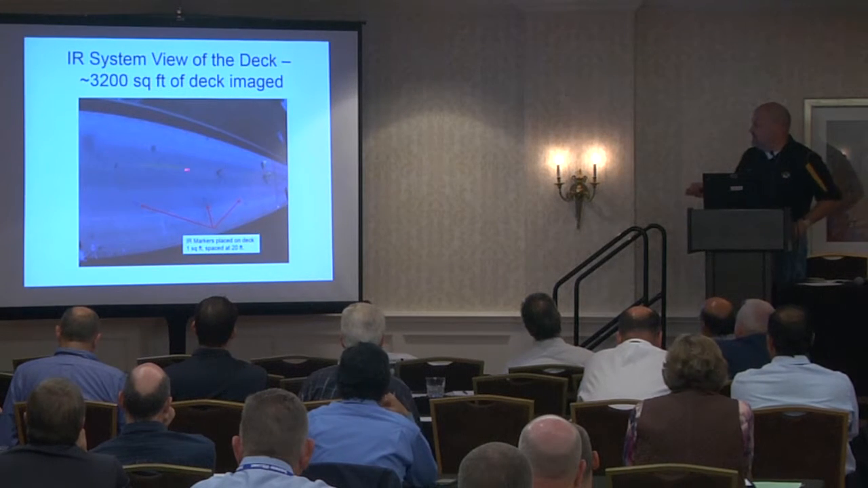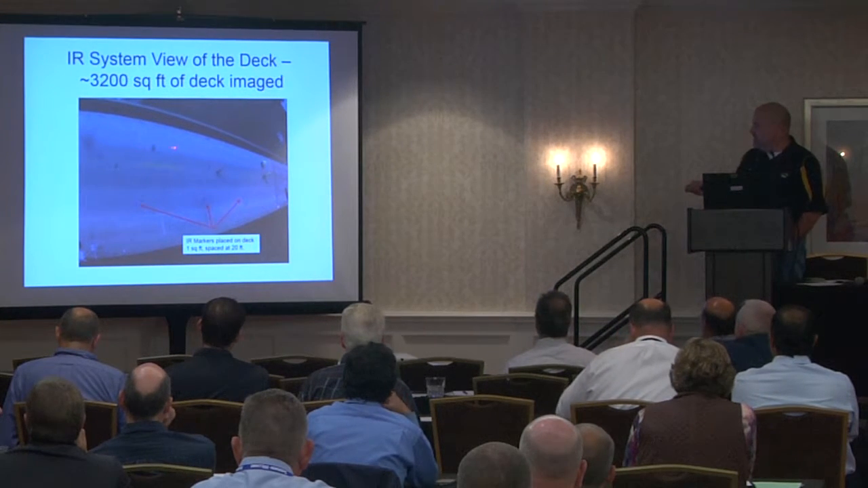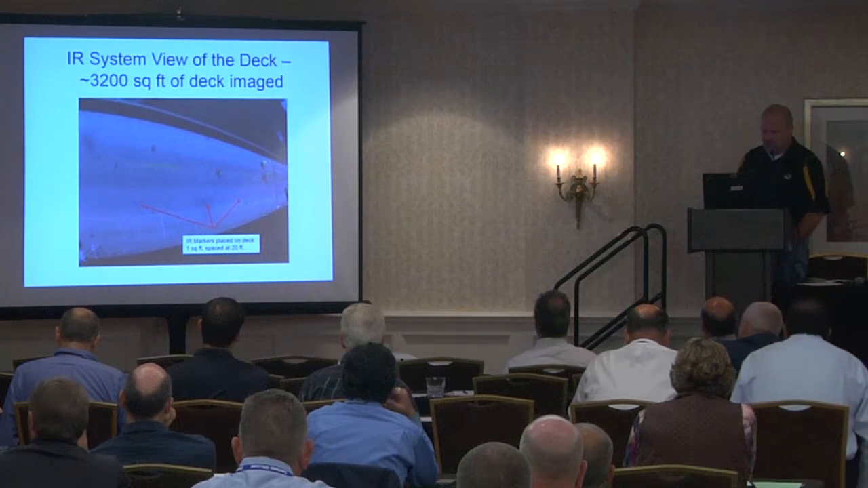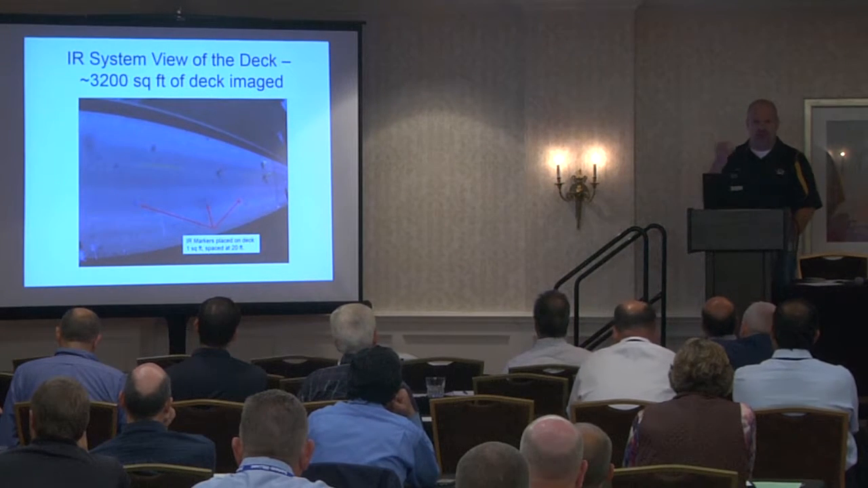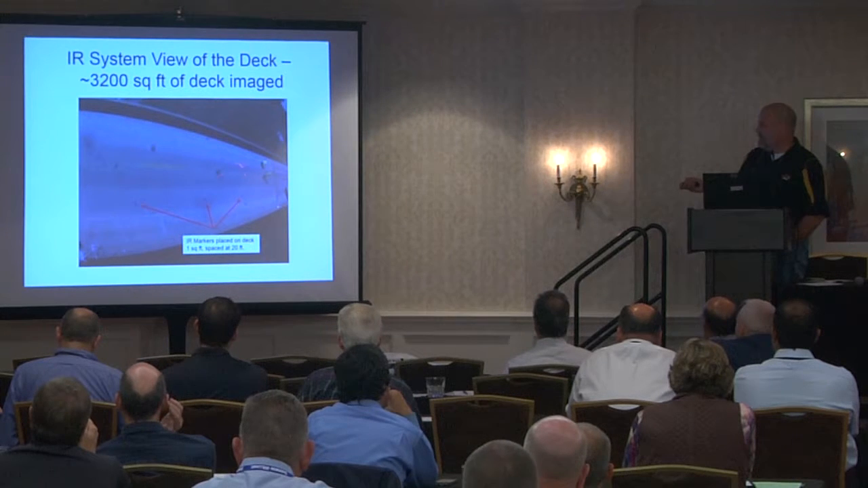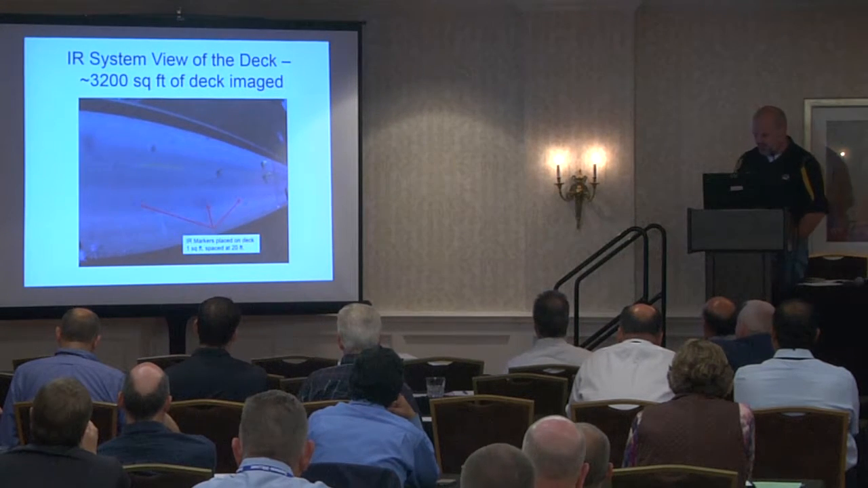It shows a visual picture of the bridge, which is shown here. So this is a bridge that we did in Iowa. This is actually one of the first field tests we ever did with the technology. And what you see here is we've placed some markers on the deck just for research purposes, and these are steel tape essentially. So they always show up a different color because they're a different material altogether. And then Iowa DOT was doing some epoxy injection on this deck at the time that we were doing thermal imaging.